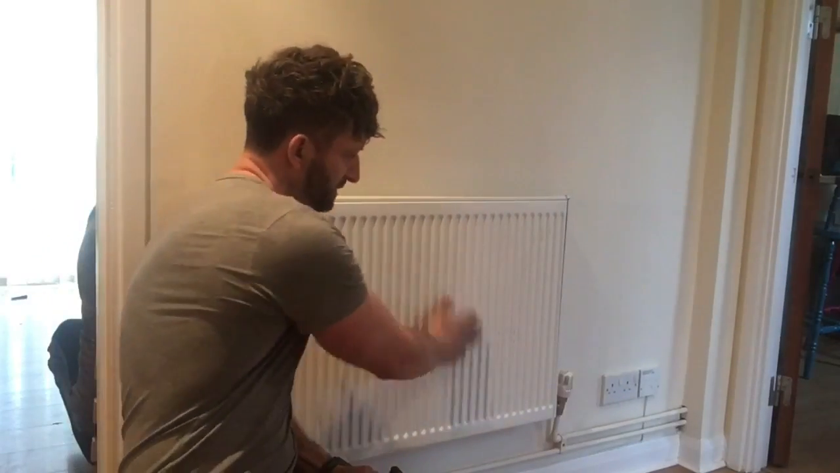Using this radiator as an example, we've just turned the TRV on to let the heat through. I'll show you, using the FLIR One thermal imaging camera, the distribution of the heat, and then if you have any cold spots, so let's say this bit in the middle shows up as not being as hot as the rest of the radiator, we know there's some kind of circulation fault.